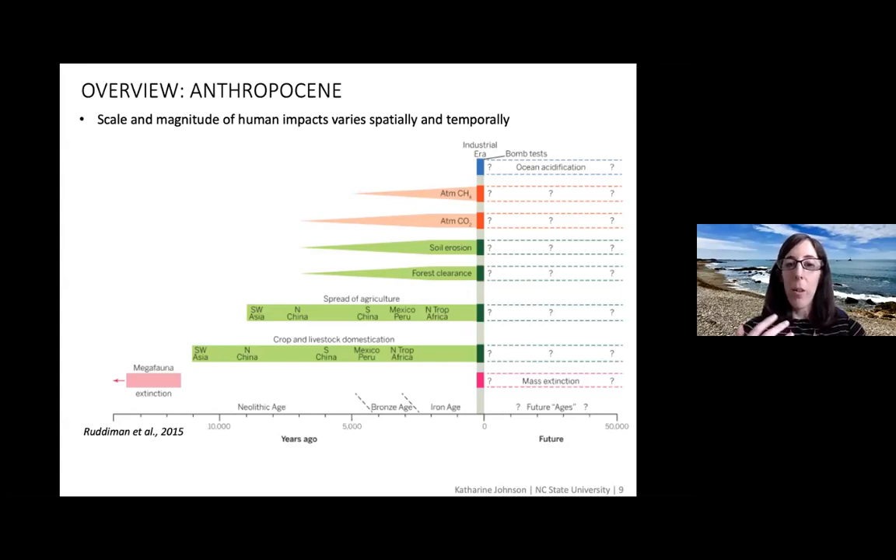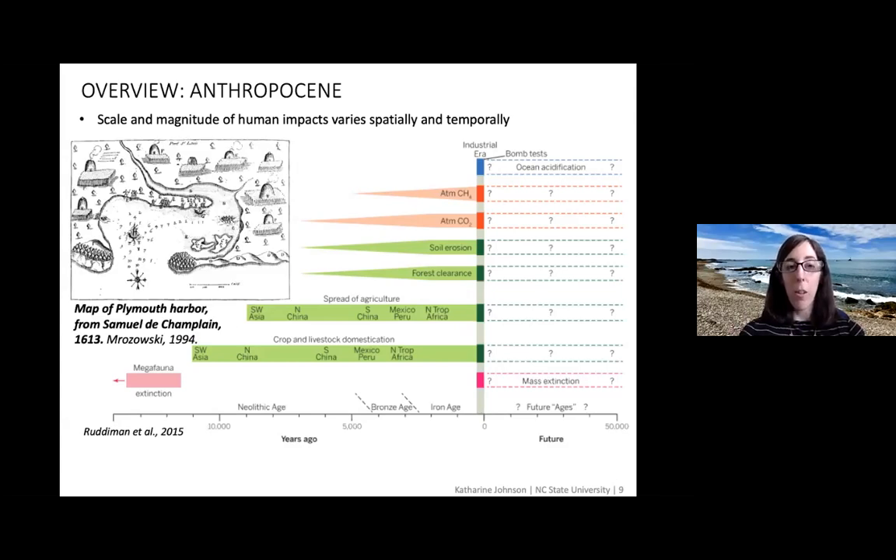The timing and the impacts vary all over the world, and in New England, we know for sure that there was clearing for agriculture by Native American groups, especially in coastal areas, prior to the arrival of European colonists. However, the arrival of English colonists in New England really changed the landscape in such a dramatic way.